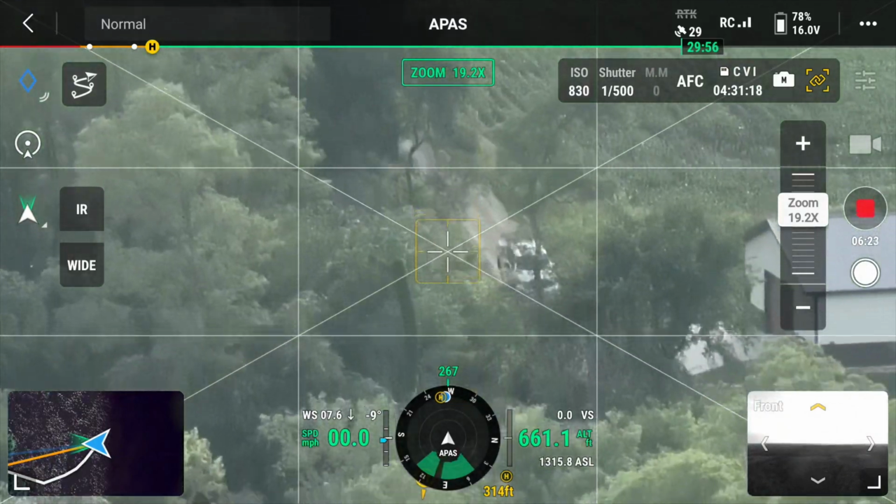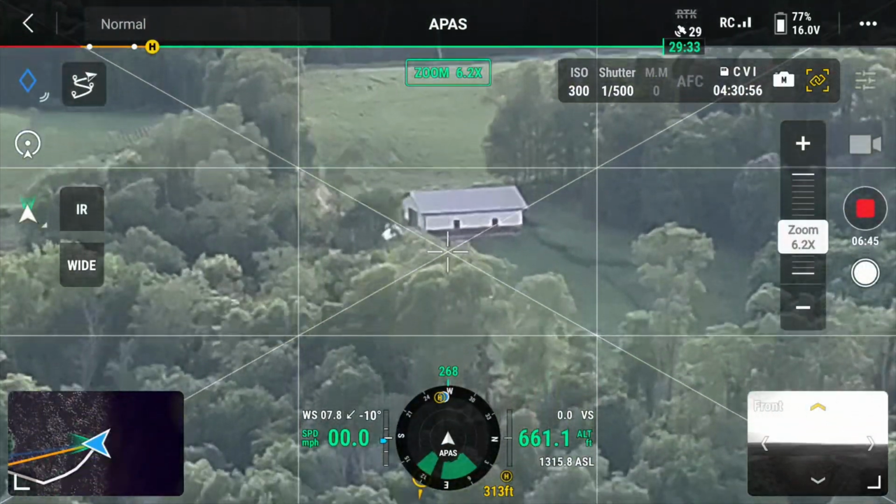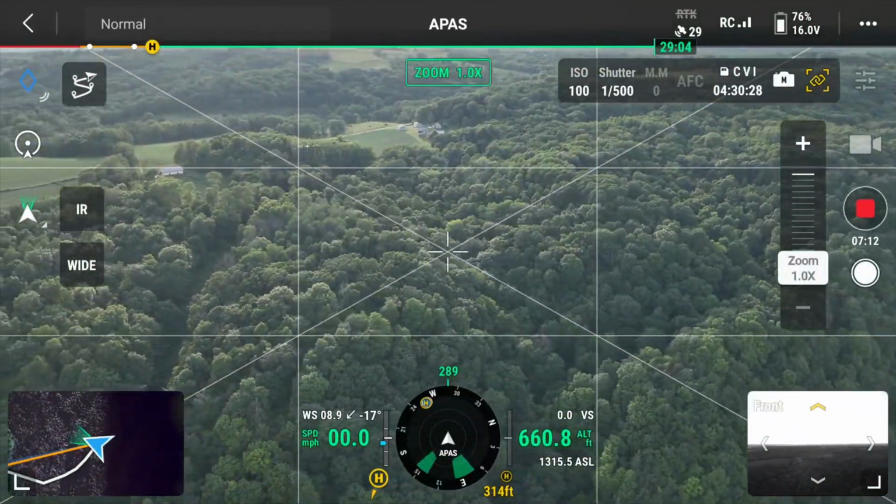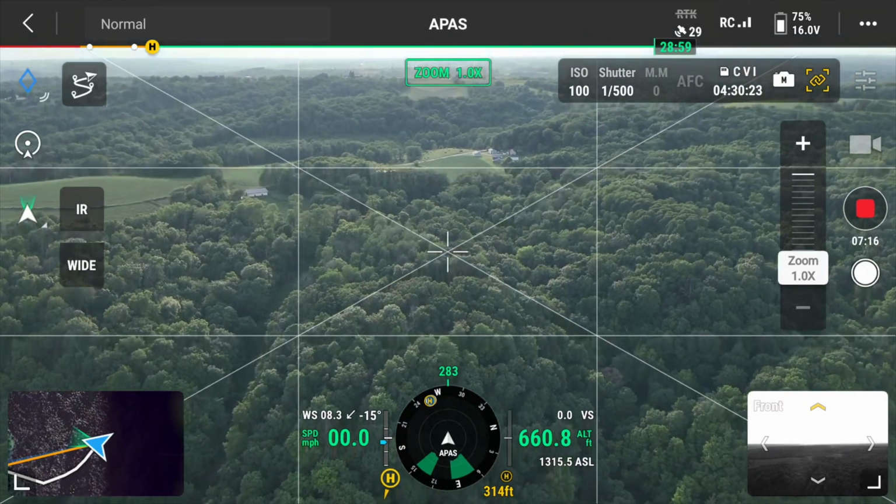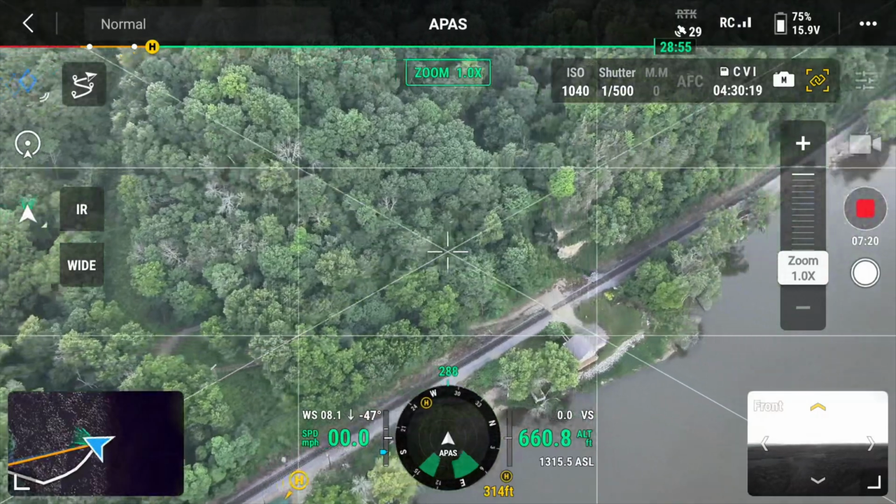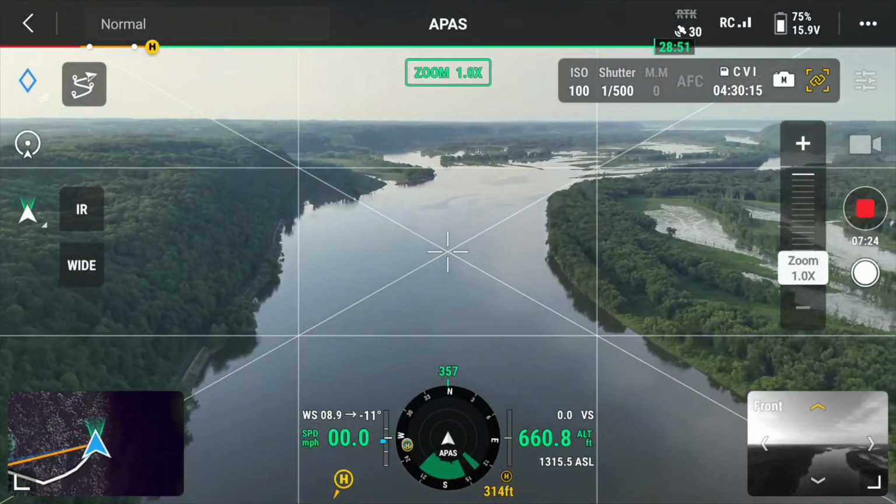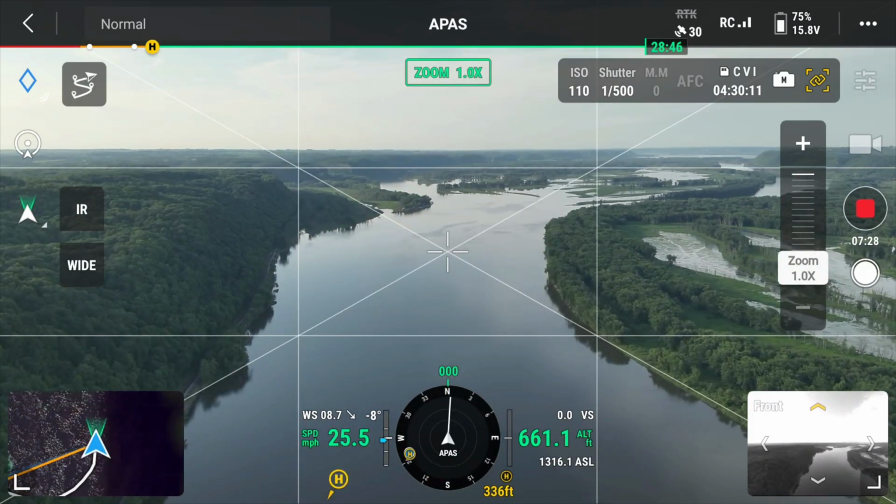Now let's go ahead and we'll zoom back. Can we give you an appreciation of how much this thing can zoom? You note that building. So we're at 1x zoom now. Now we'll get back to the river, and we're going to look and see if we can find the boat, the Harpers Ferry Fire Department boat. And that'll be coming up here pretty quick.